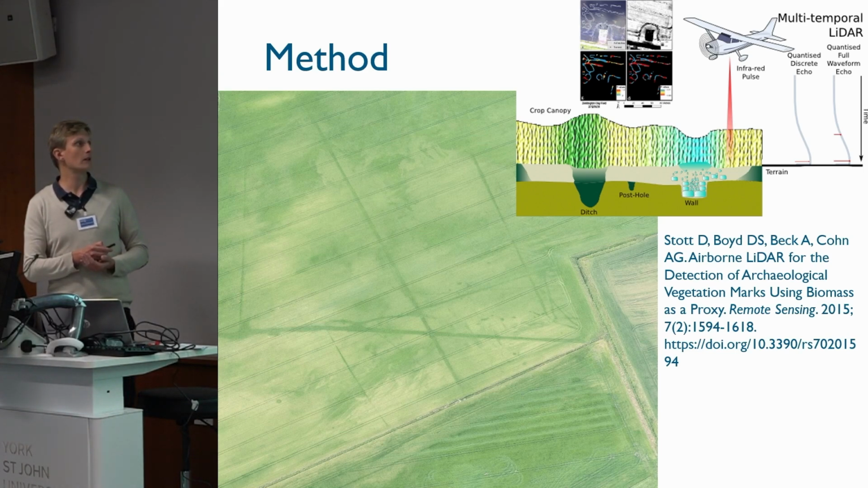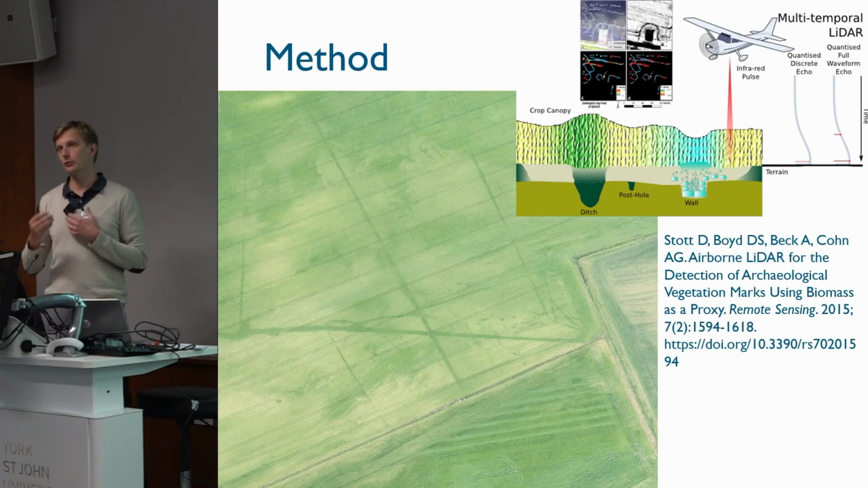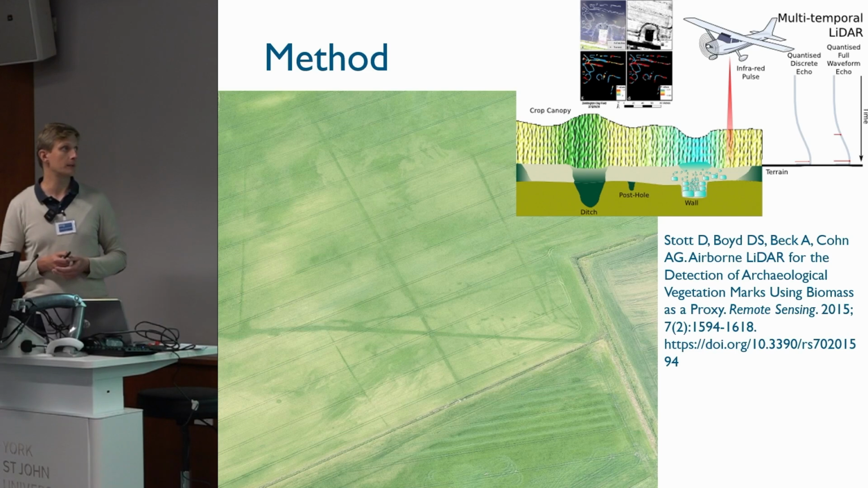But instead of using multi-temporal data, I was trying to identify whether we could see crop marks in a single data set collected in 2020.